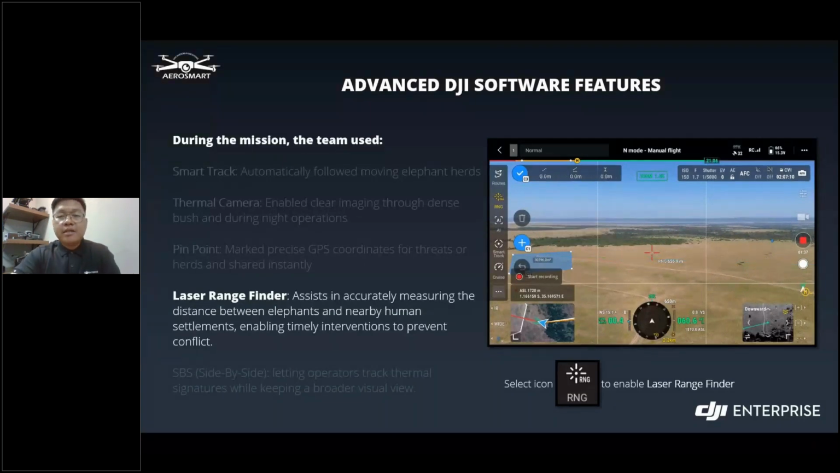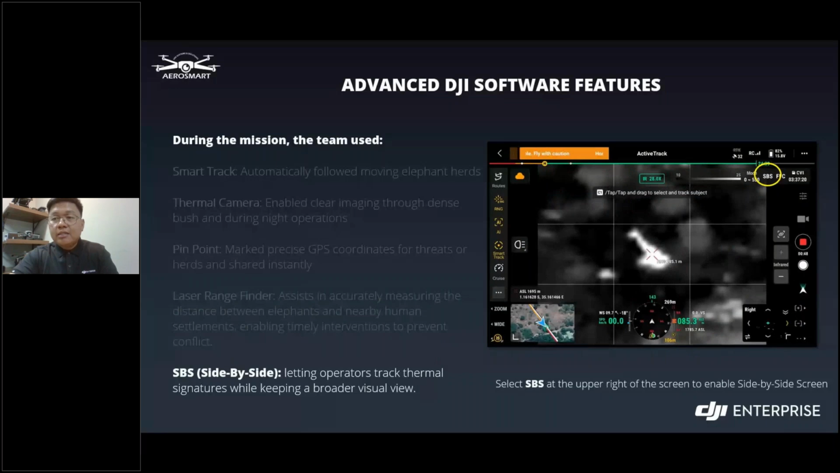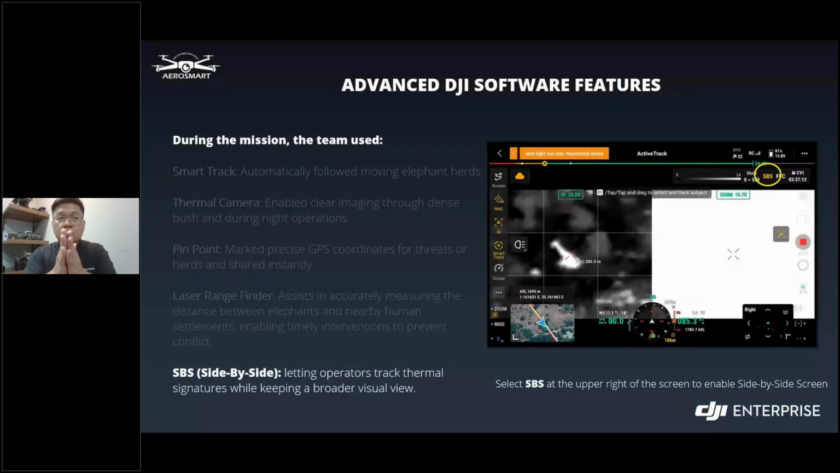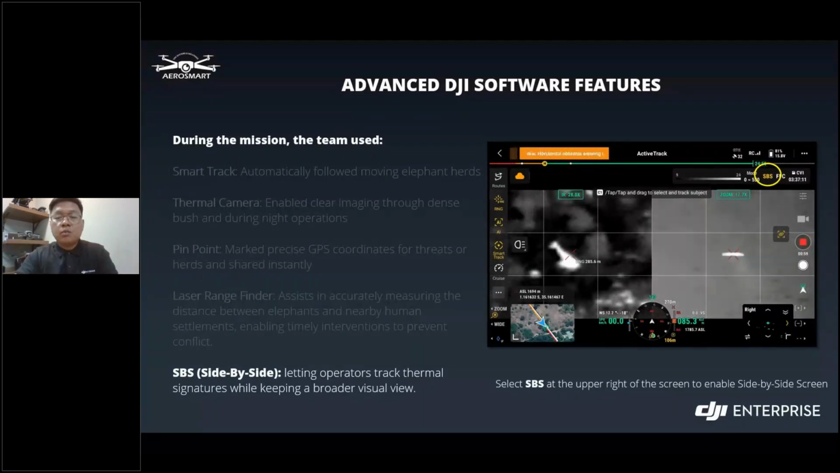Okay. On the next slide, we also introduce the SBS, or the side by side, letting operators track thermal signatures while keeping a broader visual view. So it's like you're having two different views, one thermal and one the other camera. So this is also good to monitor wildlife itself. Okay.